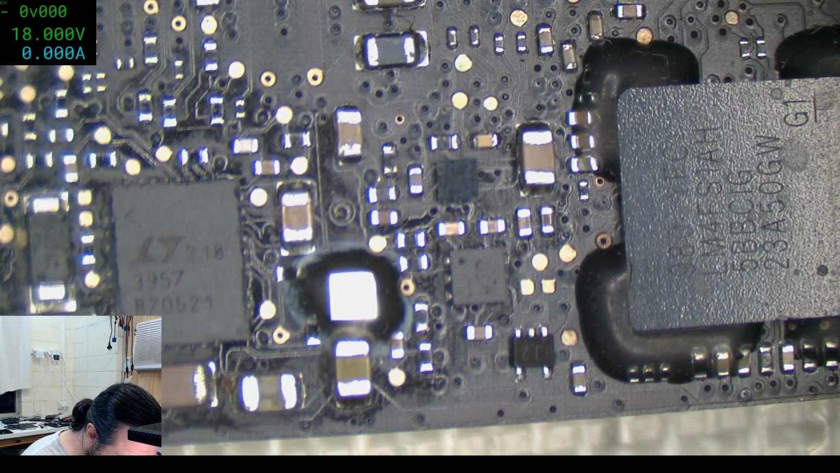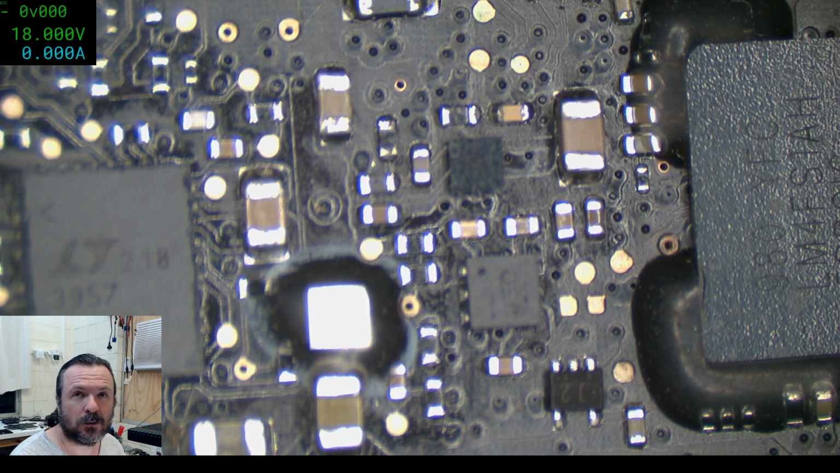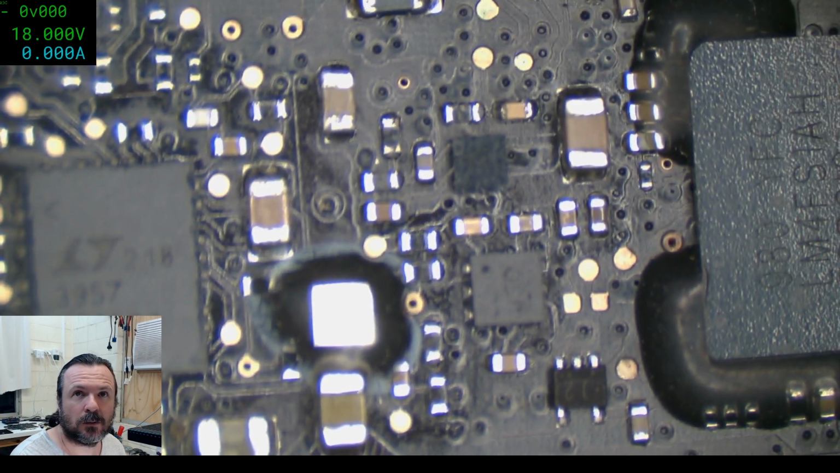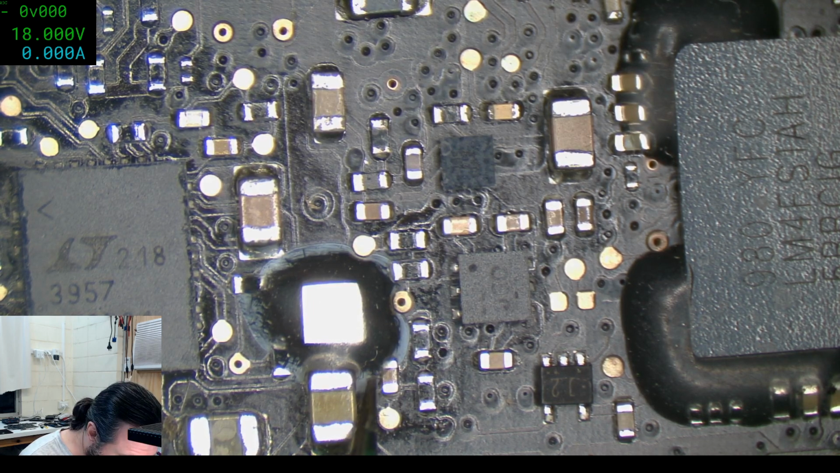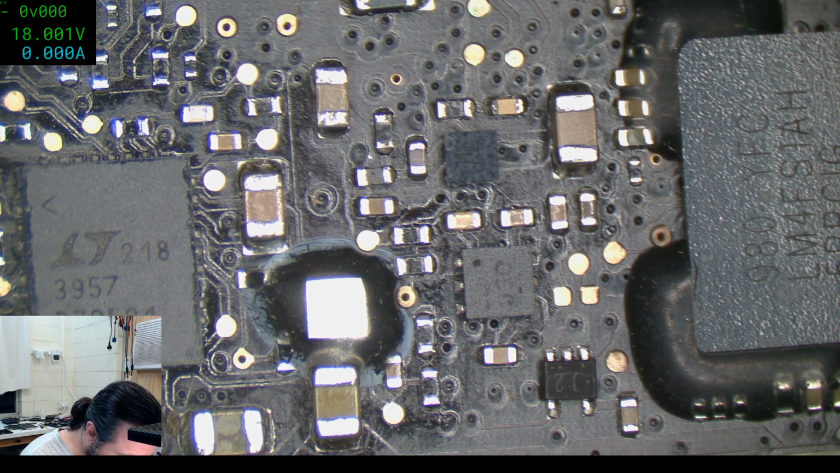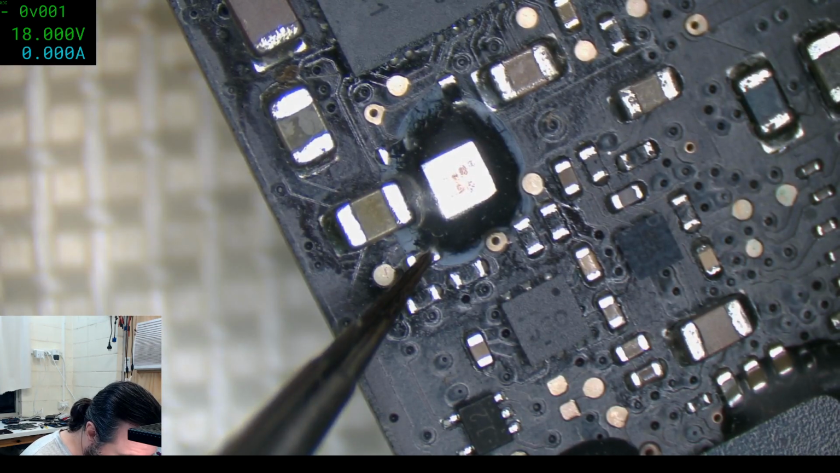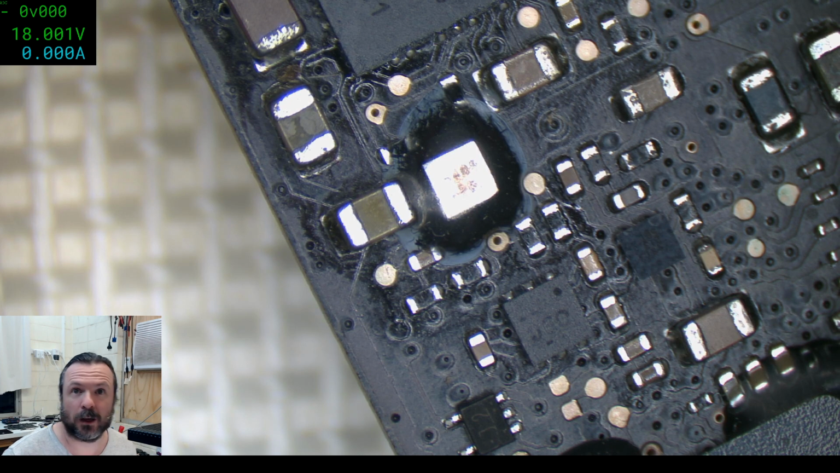Okay, there's a couple of caps by the SMC. Okay, I think this one here, we'll give that a shot at shorting that out. Now to short it out, what I'll do is I'll put something like a 3 ohm resistor or something over it. That should give us a moderate amount of heat without completely killing it.